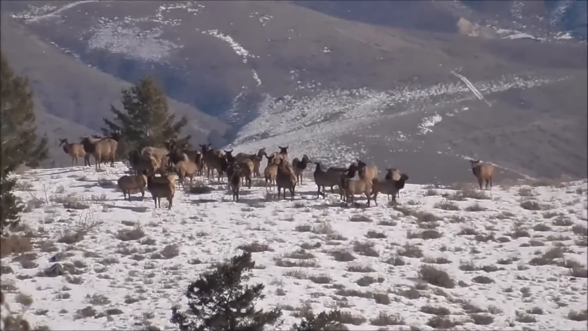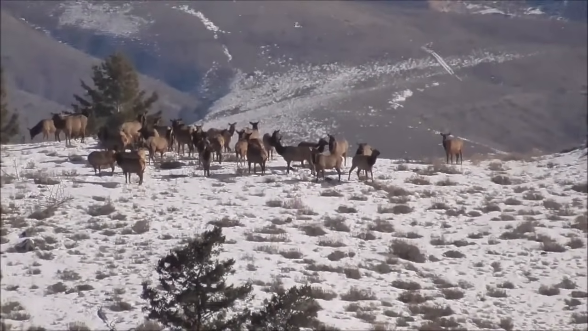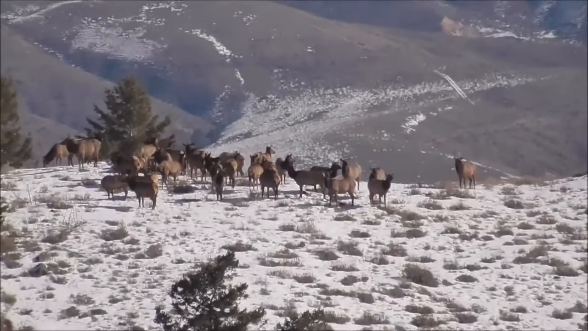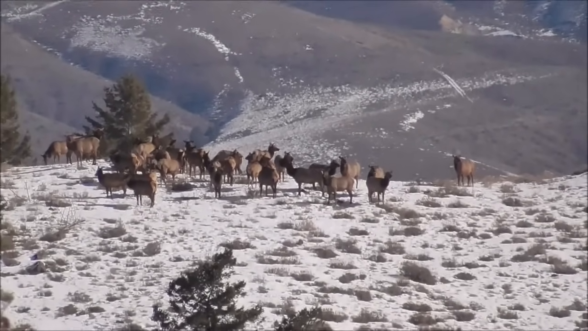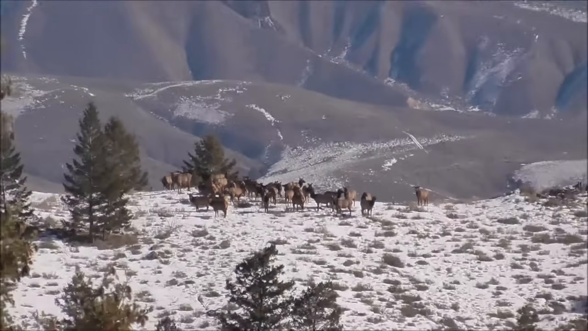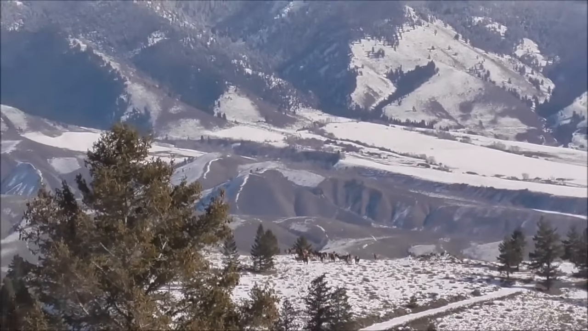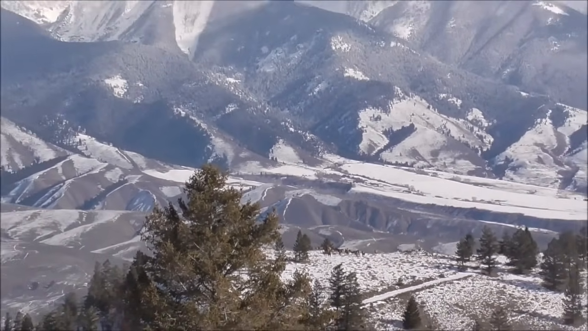Hopefully there's some around here, but they're so far scattered that anywhere near this spot, it's hard to say. There's definitely wolves around, but on this mountain, maybe not.